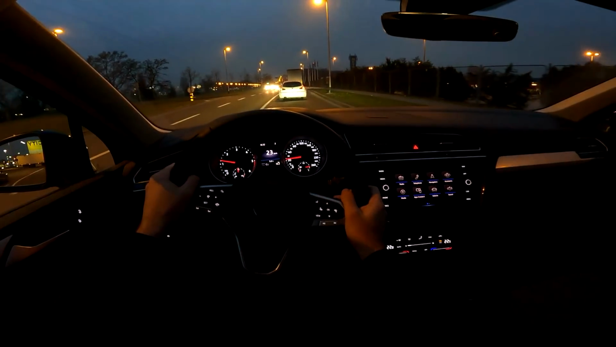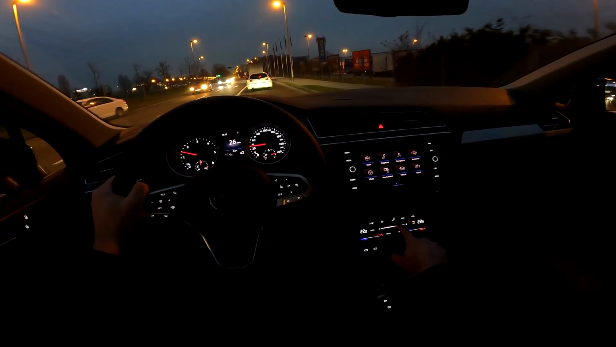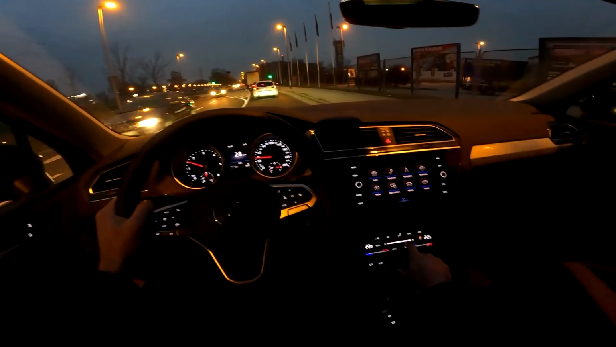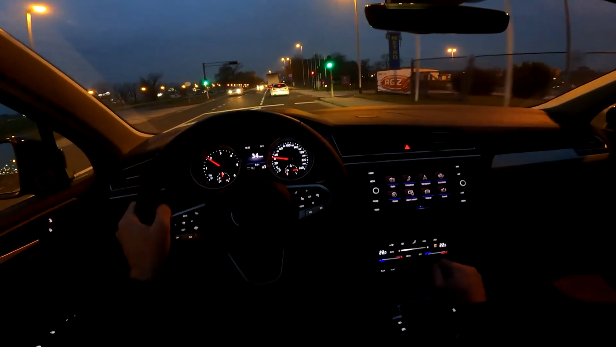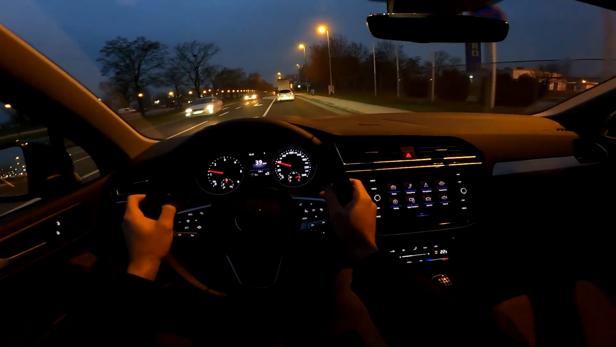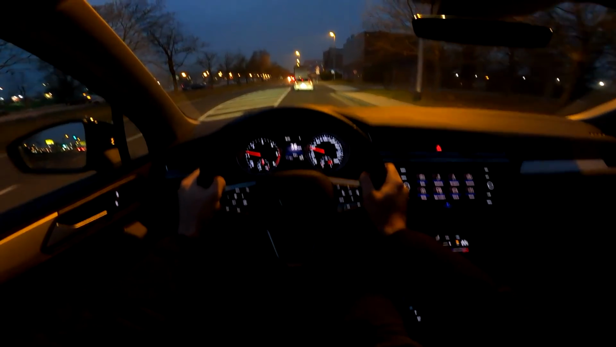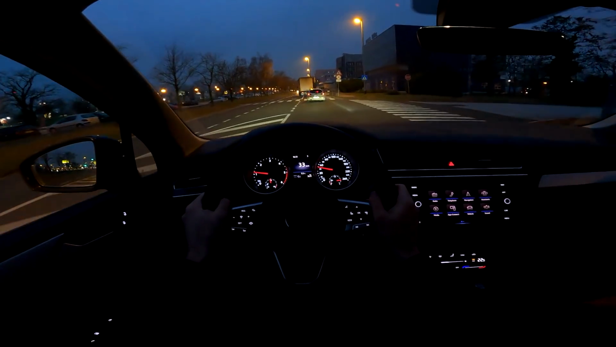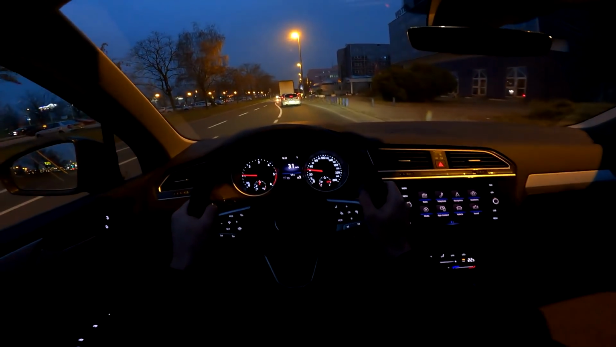Turn off those lights, so now you see it. The AC switches are on this panel. It's a digital panel. I'm now adjusting the air blower. It's rather easy to use, not as good as the buttons, but better than having it in the infotainment system. And well, yeah, tell me in your comments, how do you like the interior layout of this thing?